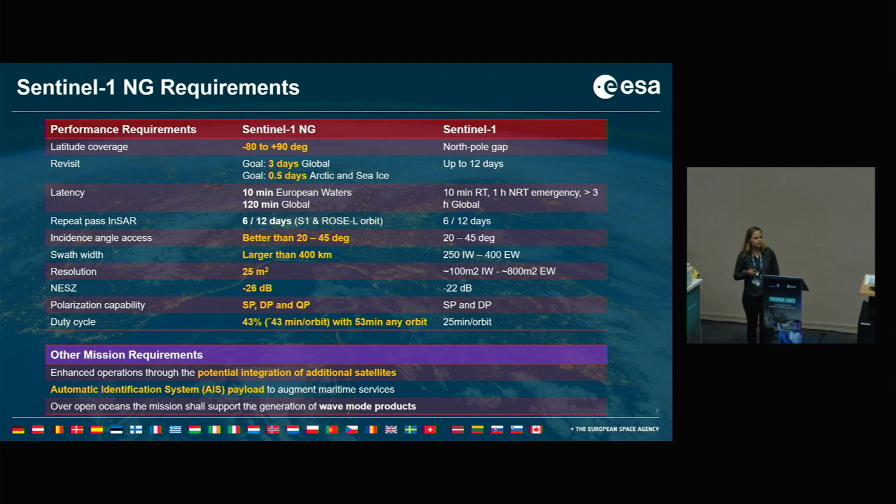Here an overview of the requirements that we defined for Sentinel-1 Next Generation compared to Sentinel-1. I mentioned already this North Pole mode, so the latitude coverage should be from -80 to +90 degrees, which was not available for Sentinel-1. The revisit is 3 days global, half a day in the Arctic and for sea ice, which was also very different for Sentinel-1.